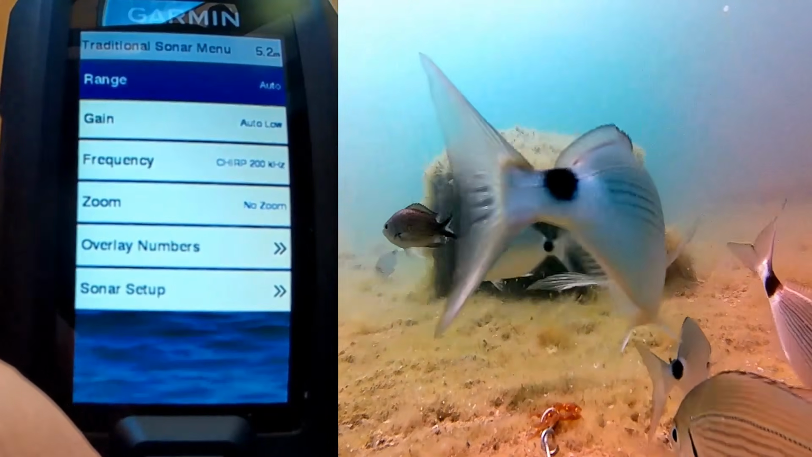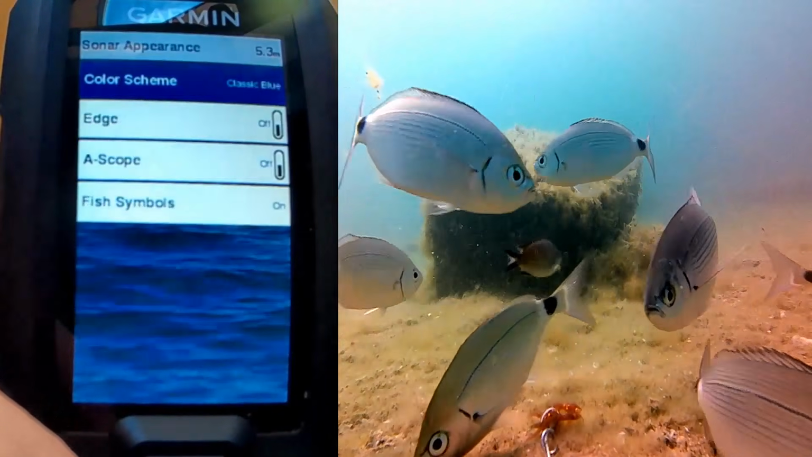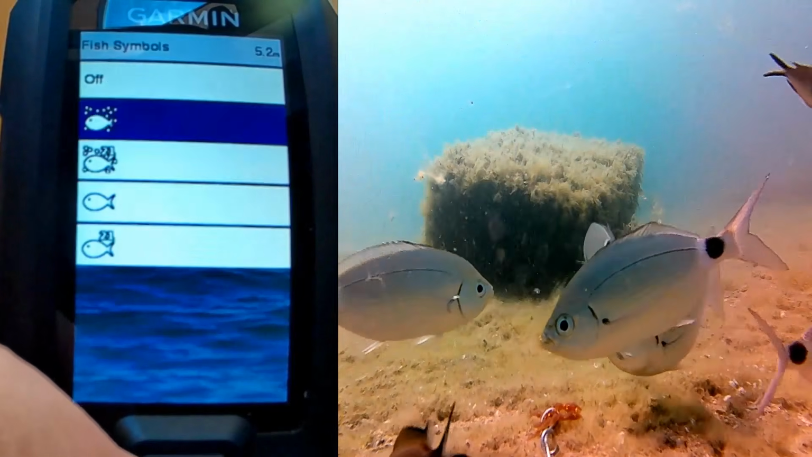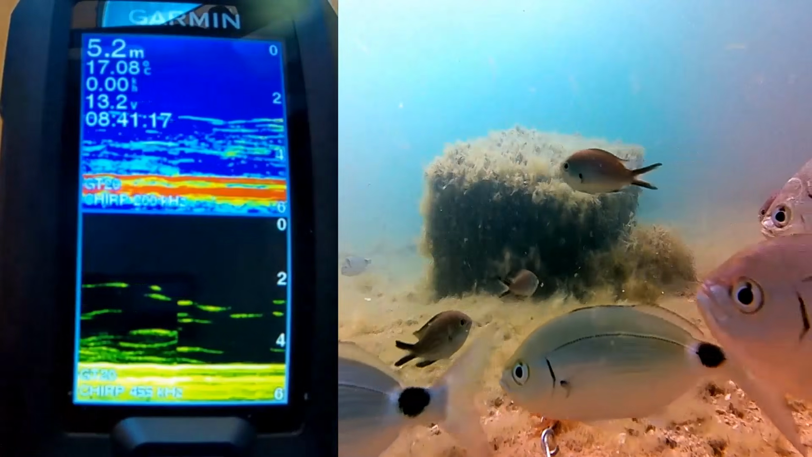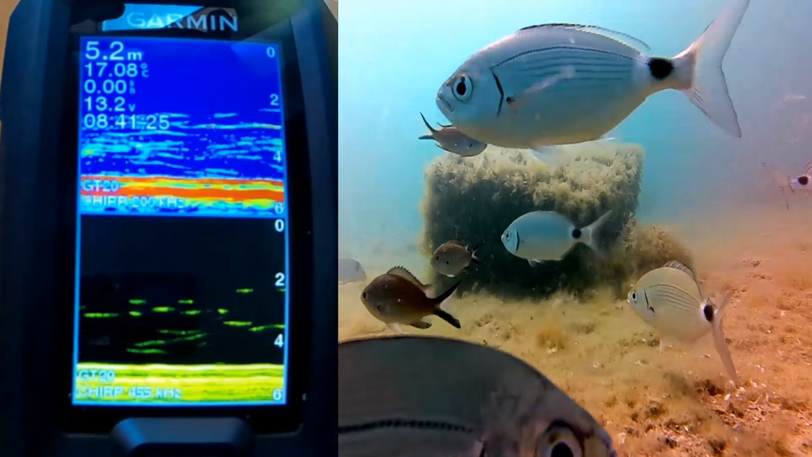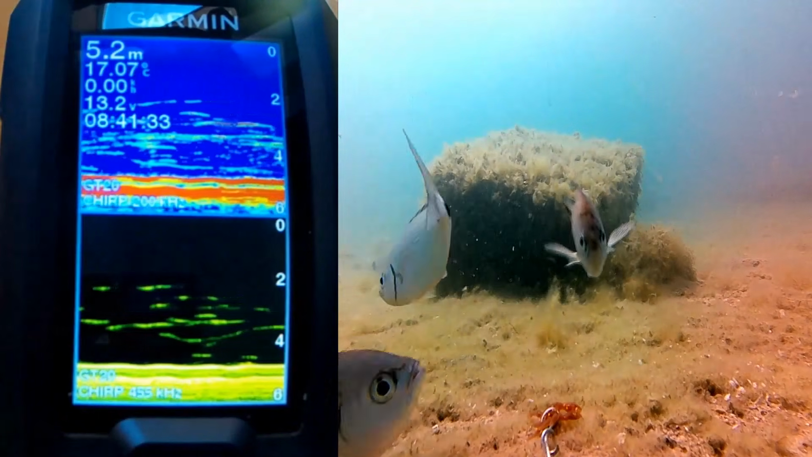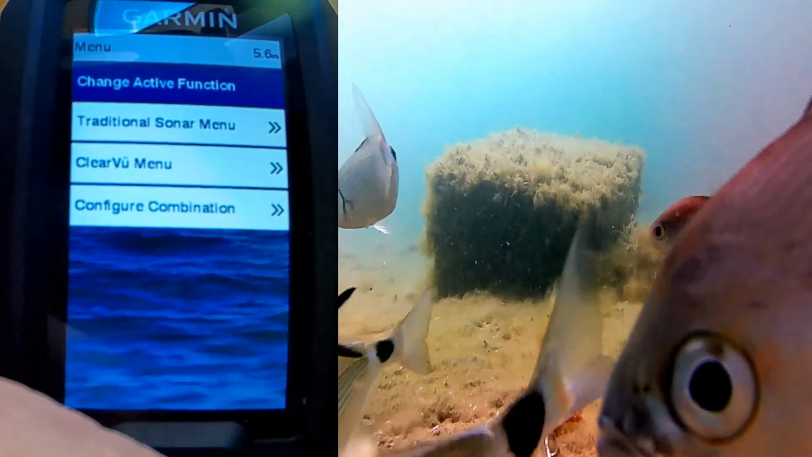And I'm going to take off the fish symbol. Nice fish, aren't they? Here we go. And that's what I'm getting. Now you tell me, if you're out fishing there, anchored in a bay, and you're not moving, you're getting all these lines on your screen. Now what would you make of that? Absolutely confusing. I don't know.